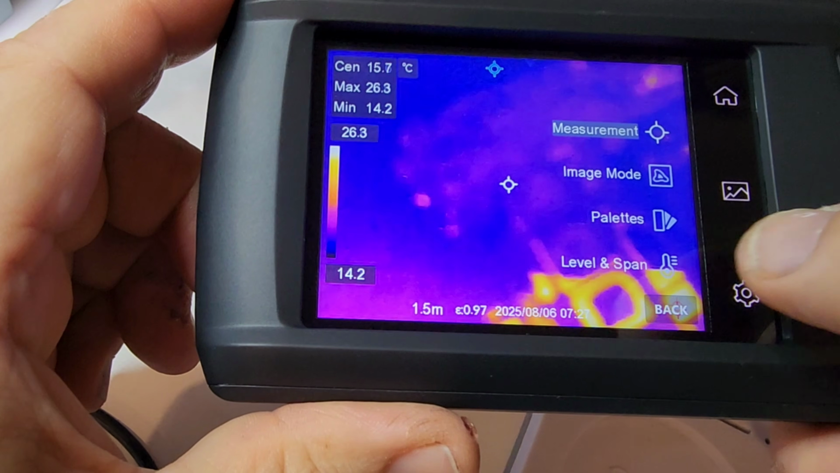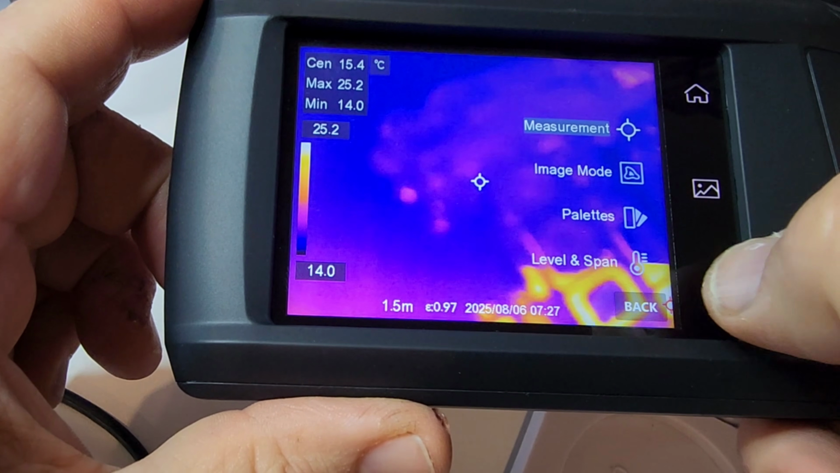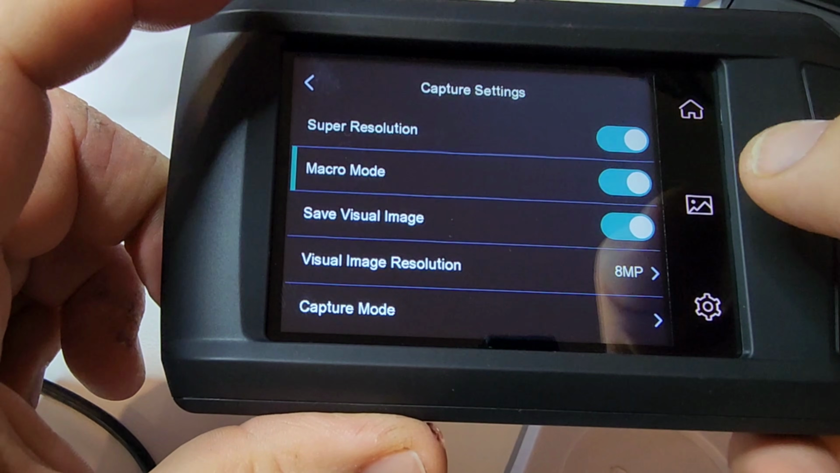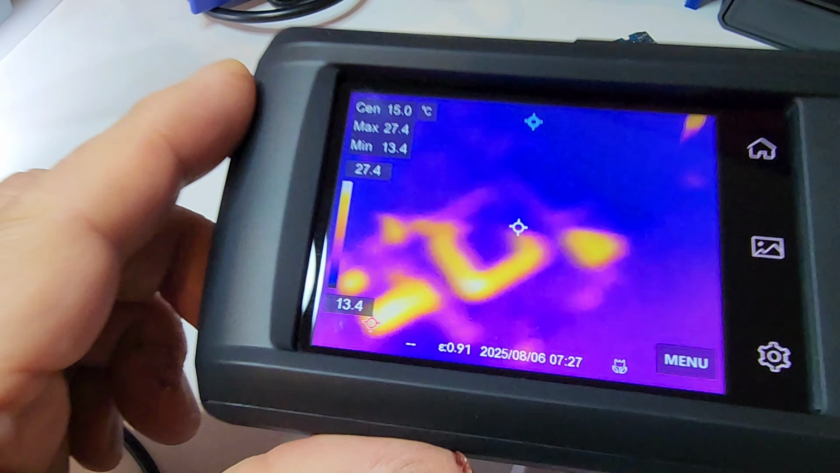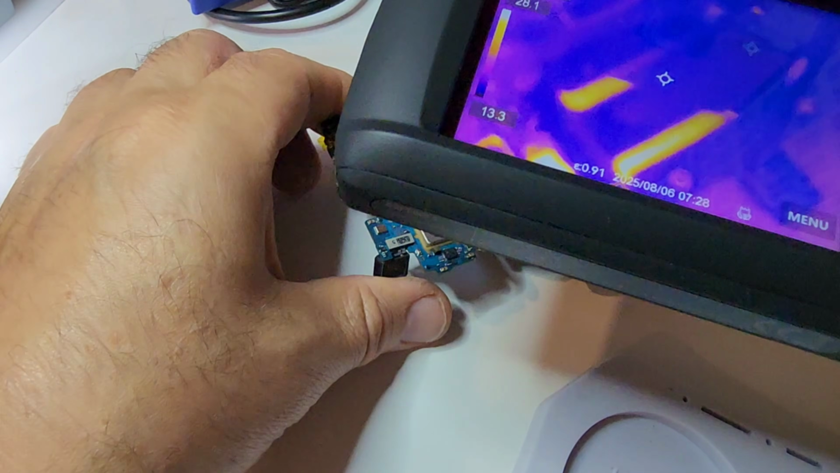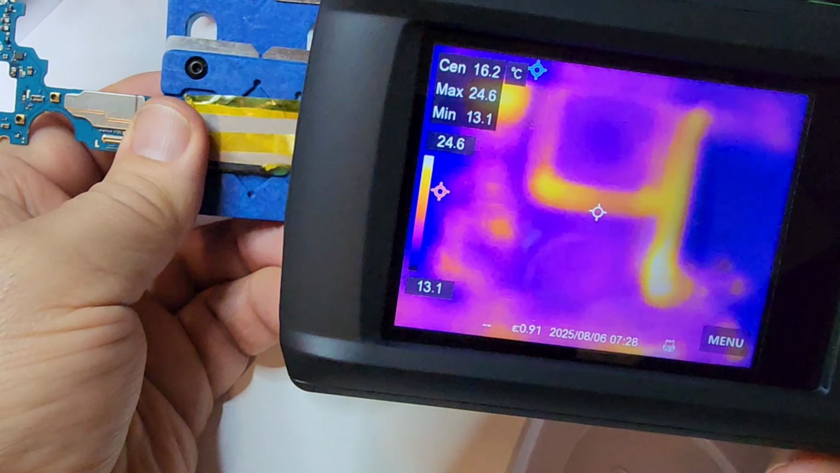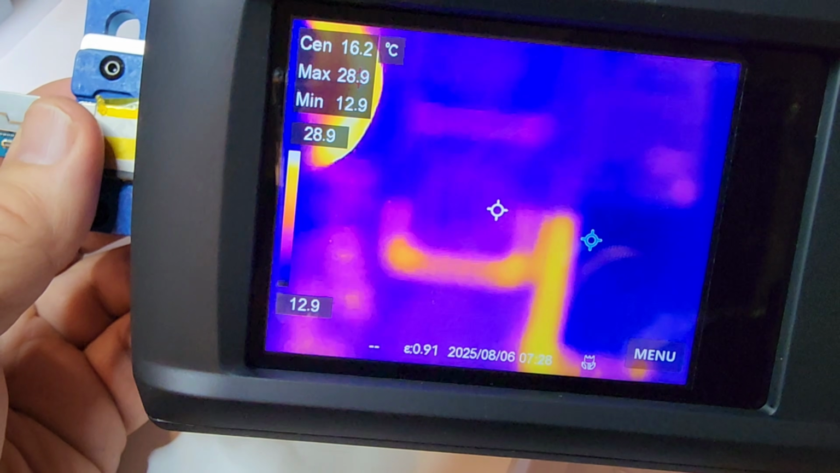Once again, that 3.5-inch high-resolution touchscreen is stellar. Absolutely gorgeous. Now I've got it back into macro mode, and you can see the contrast a little bit better. Now, once again, not as good as a standard glass, a dedicated macro lens, a physical lens, but all things considered, you definitely get that macro capability digitally when you put it in macro mode, and that's a bonus. Doing PCB electronics, macro mode is definitely something you want to have.